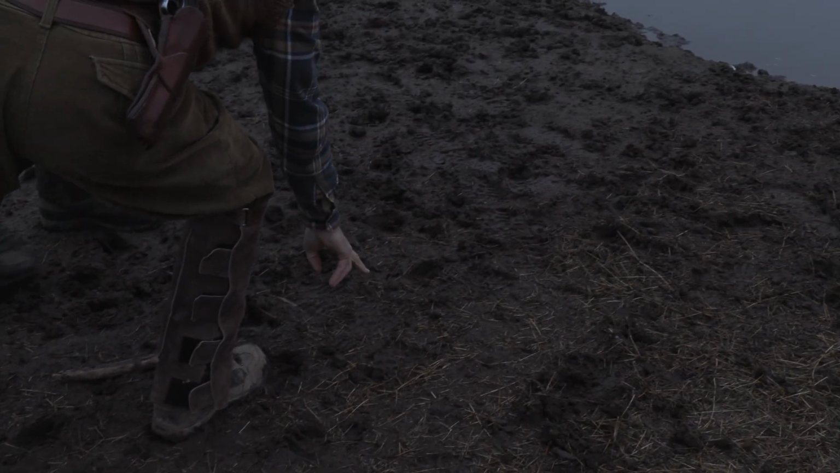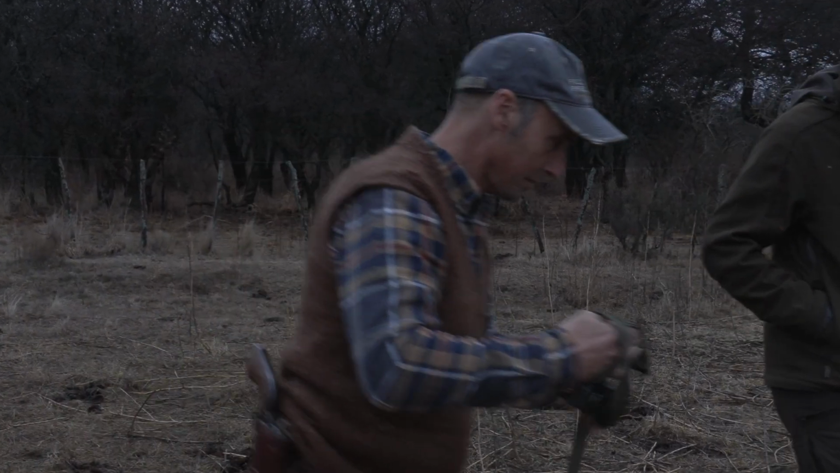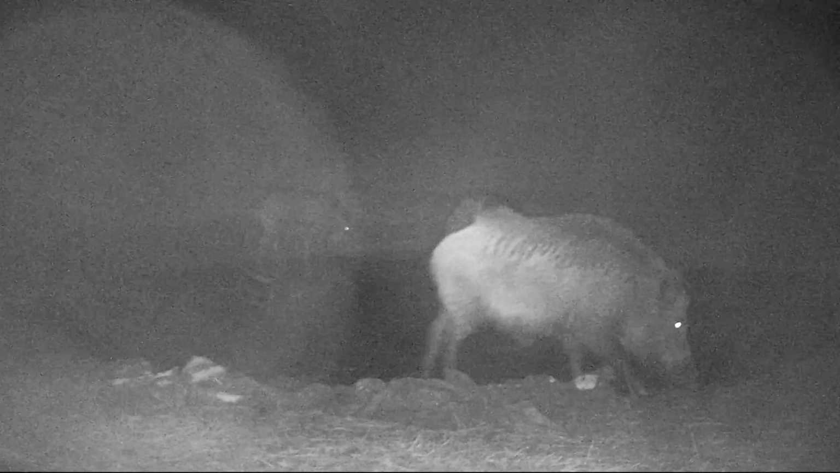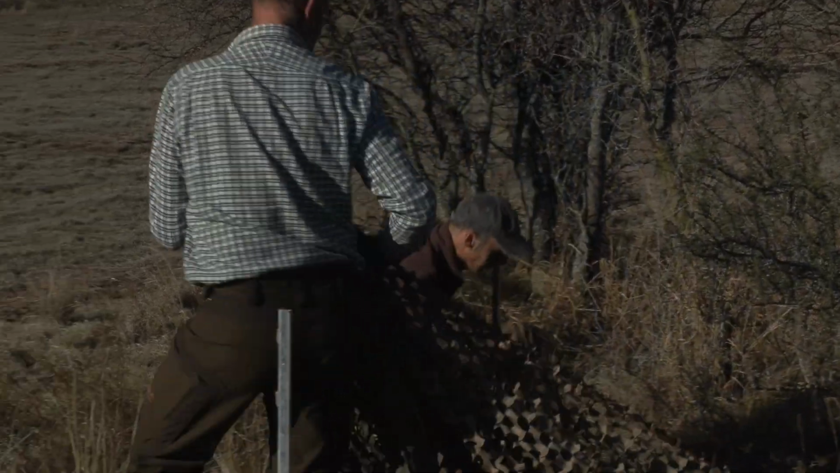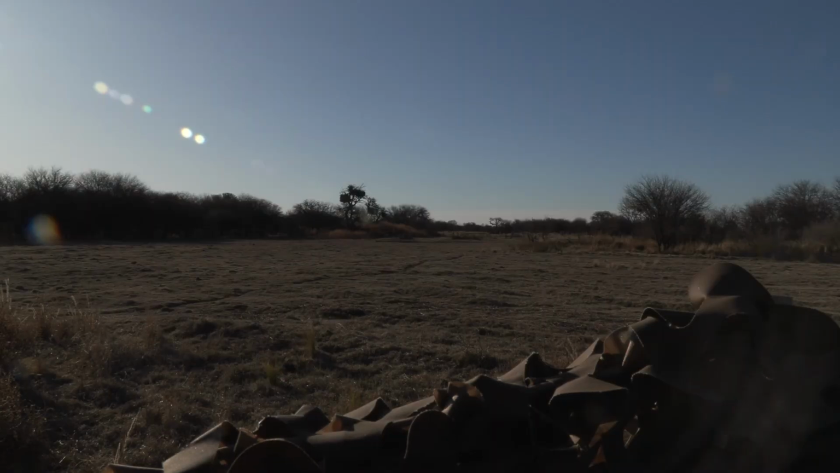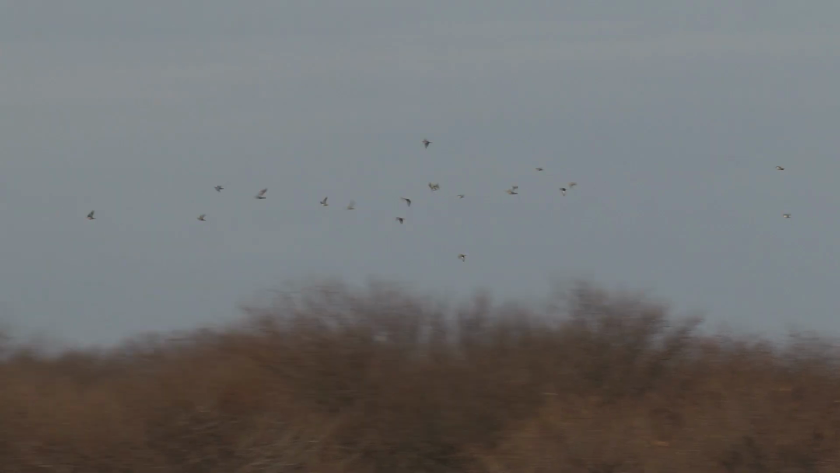It's the same. There are also trail cams to check. There you go. That's all the information they need to set up a new blind. As there are a few hours to kill, it's back to the farm for some of those famous Argentinian doves. The beauty of a place like this is that there is always something on offer.